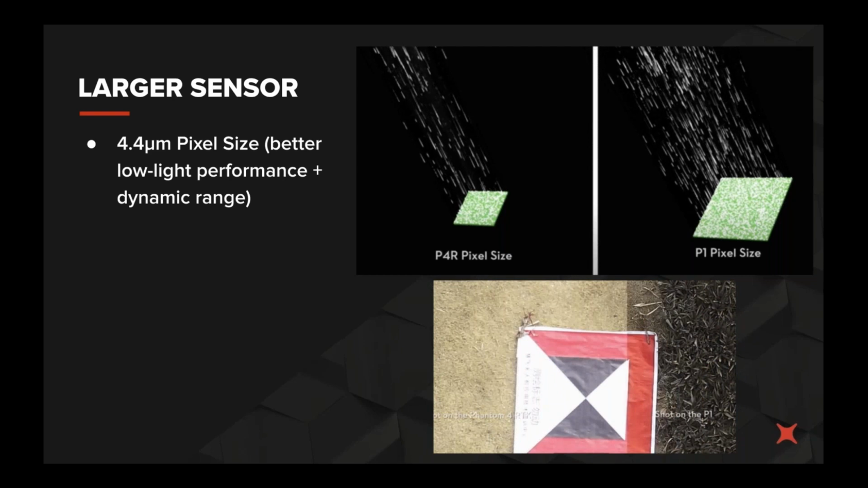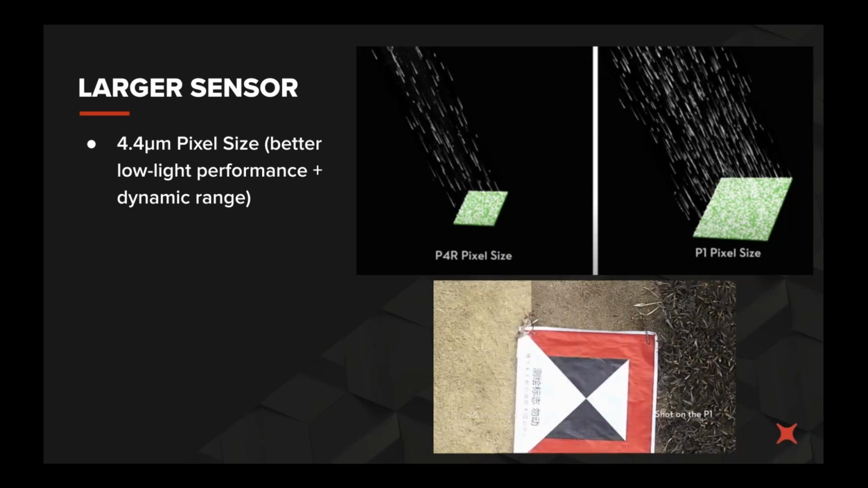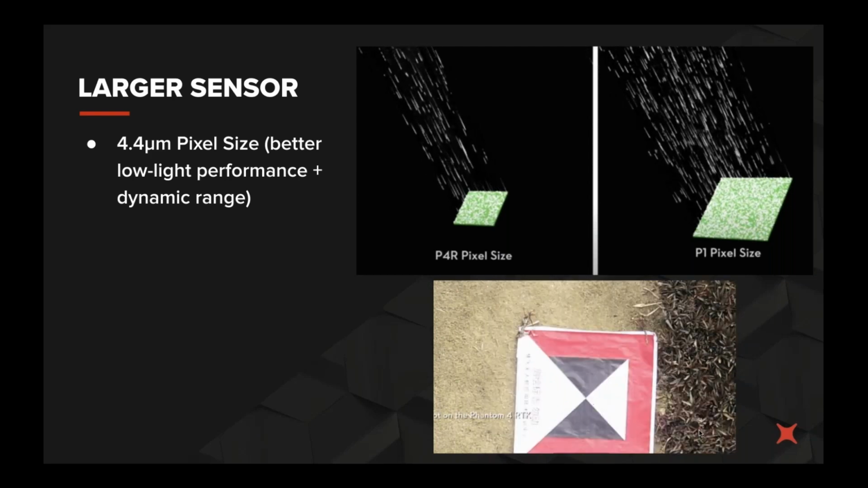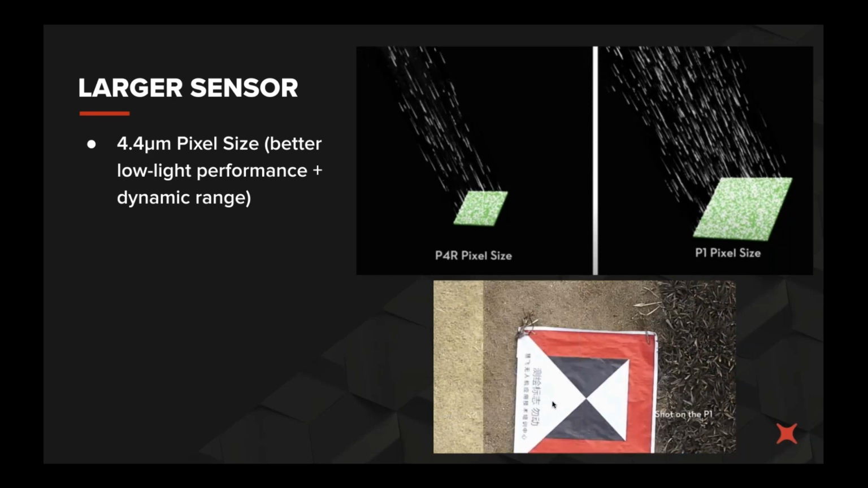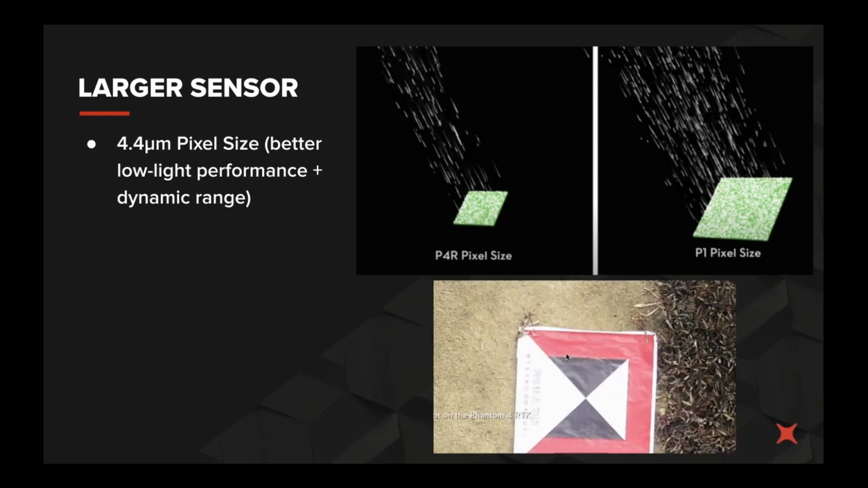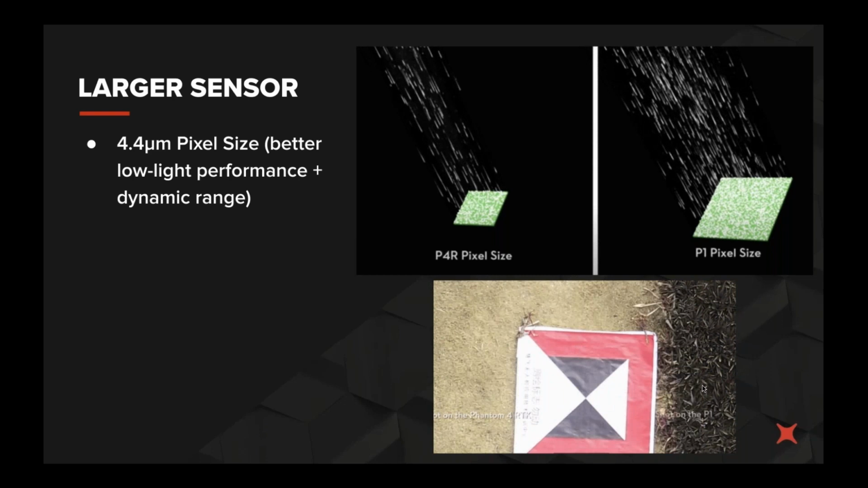So continuing on with that, with the larger pixel size, the dynamic range also increases, giving you more details in your images, reducing blowouts from lighter surfaces and keeping more details in the darker areas. This is represented below with the image comparing the P1 shot of the ground control point and the P4 RTK. And as you can see, you can get a lot more detail. The image looks crisper and the color looks more vibrant in that image comparison.